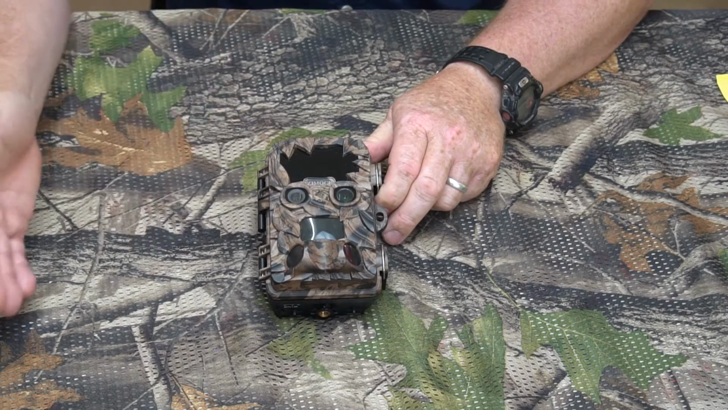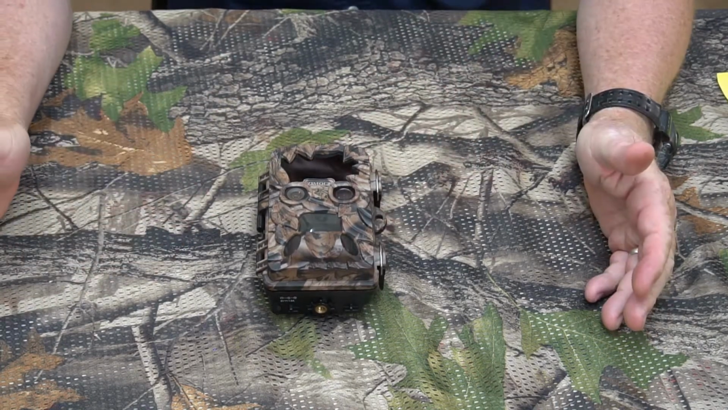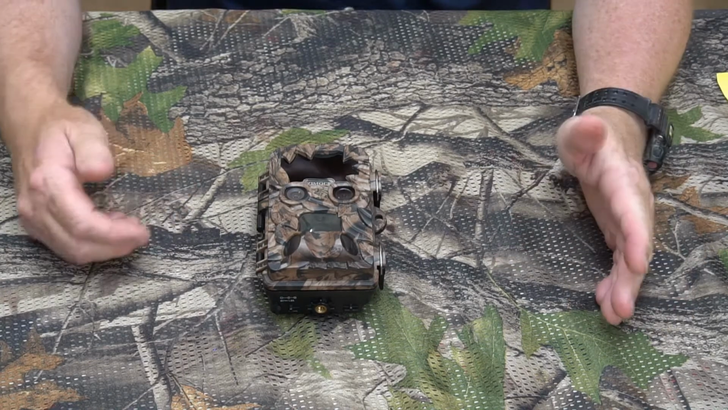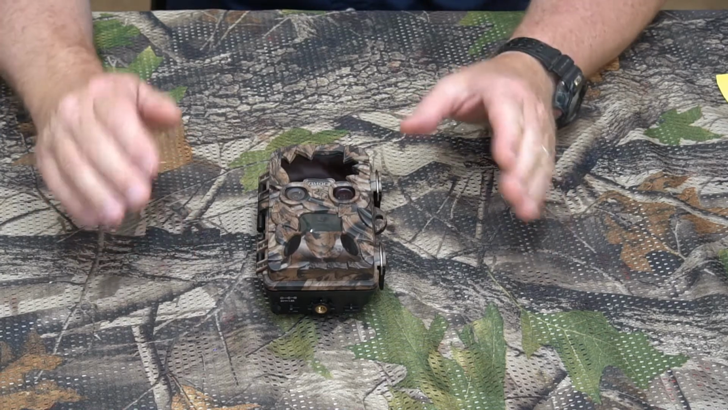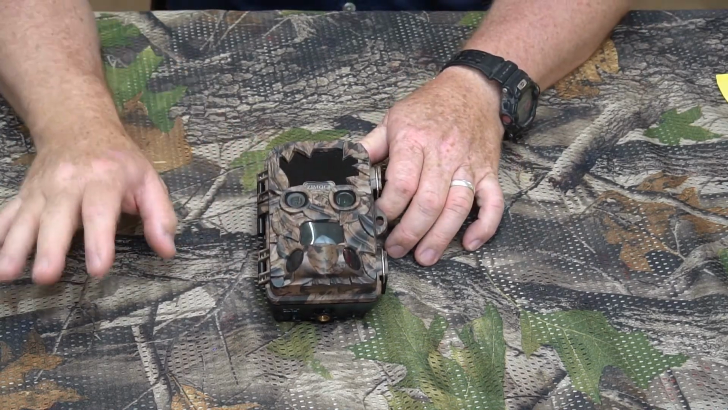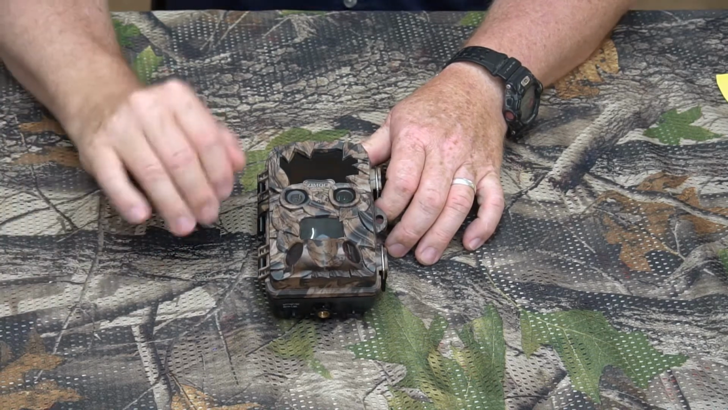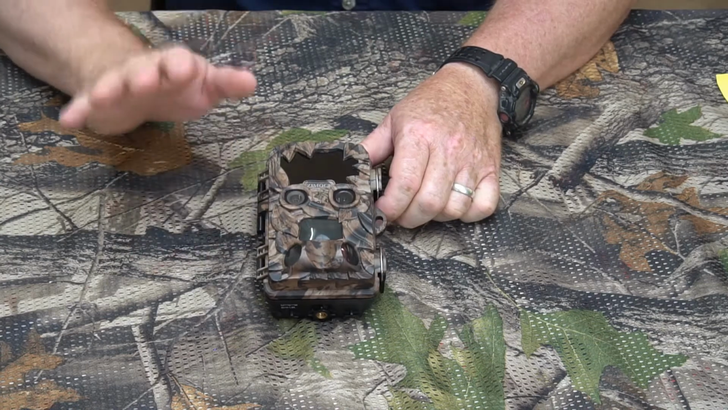Okay, now nighttime images were really, really good compared to a lot of the HD cameras that I've tested. The nighttime images were really good. The range is about 40 feet. You can see what's going on about 40 feet. After that, you can tell there's animals back there and what they might be, but that's about where you're going to see a clear image of the animals, about the limit of 40 feet.